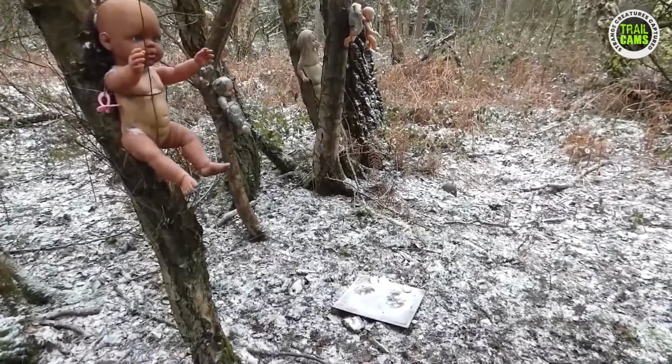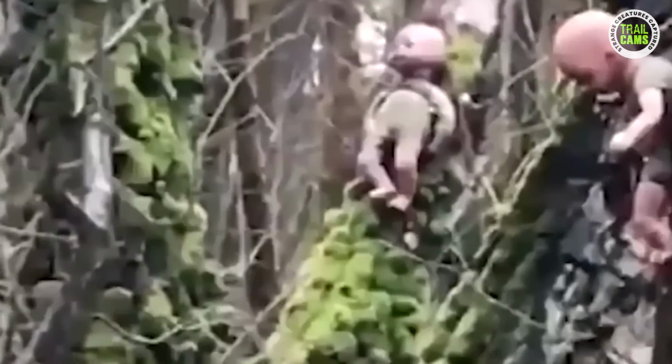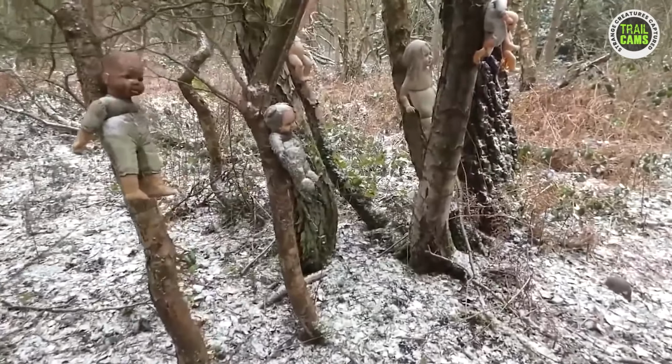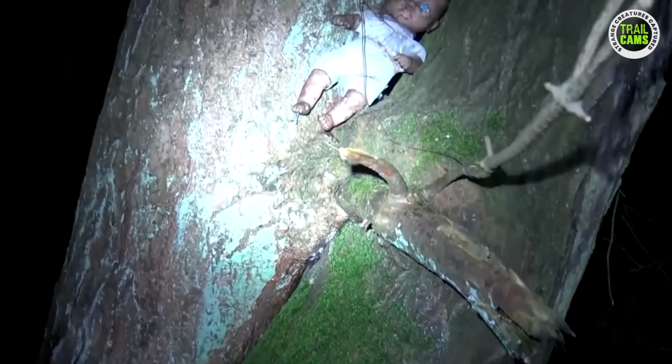Having an island full of dolls looks pretty horrible, as dolls are being tied to tree trunks. Not one, not two, not even three, but a countless number. Could this be for done movie shoots, or are these children that were once abandoned in the woods? This island used to be home to a mine, after which a tragedy befell the mine. What do you think these dolls are meant for?